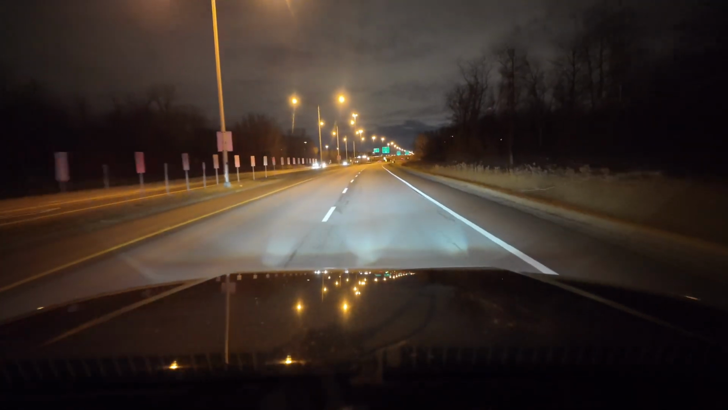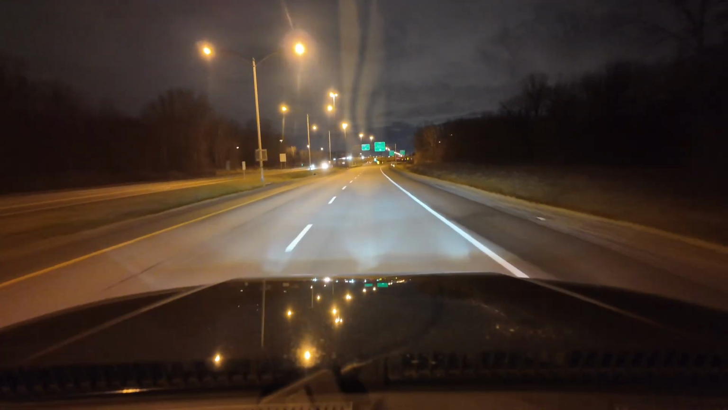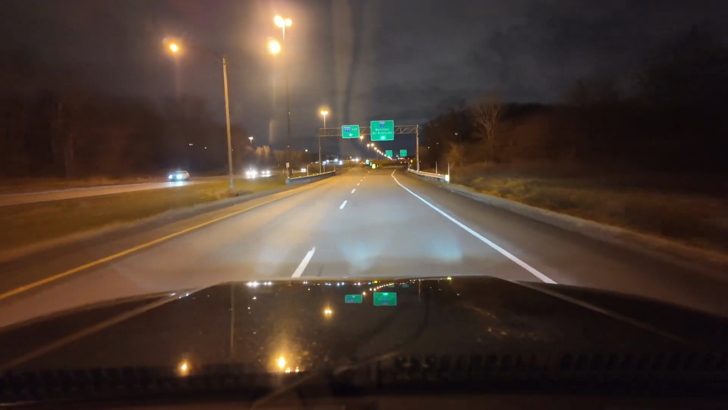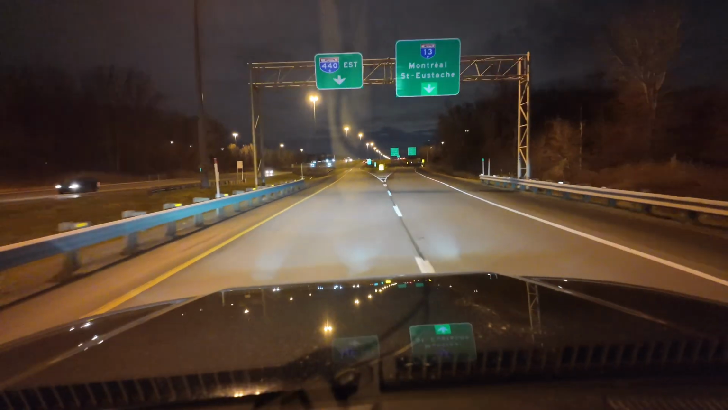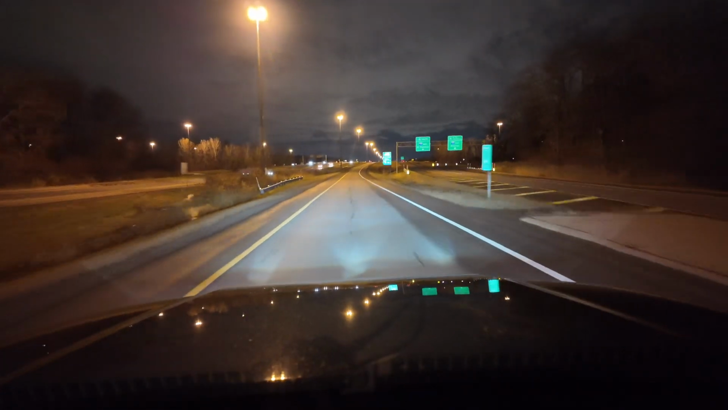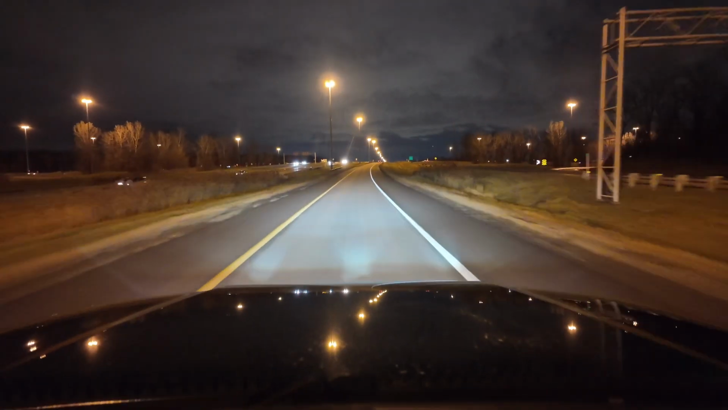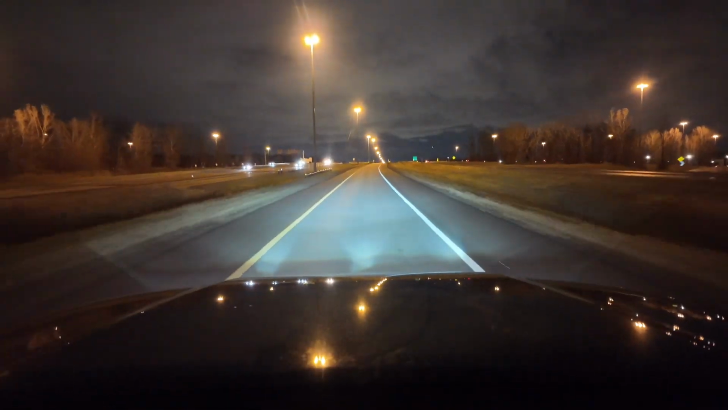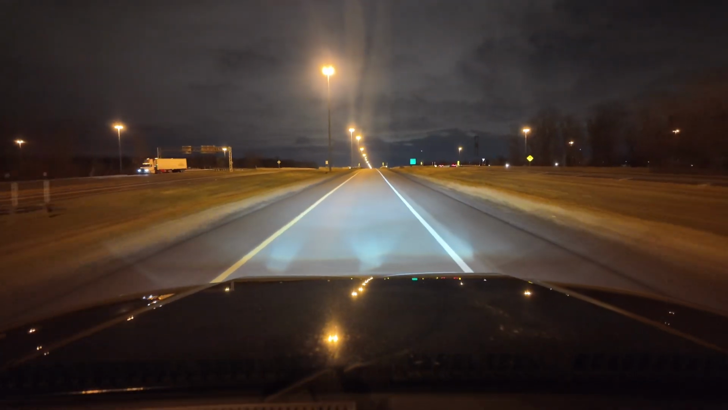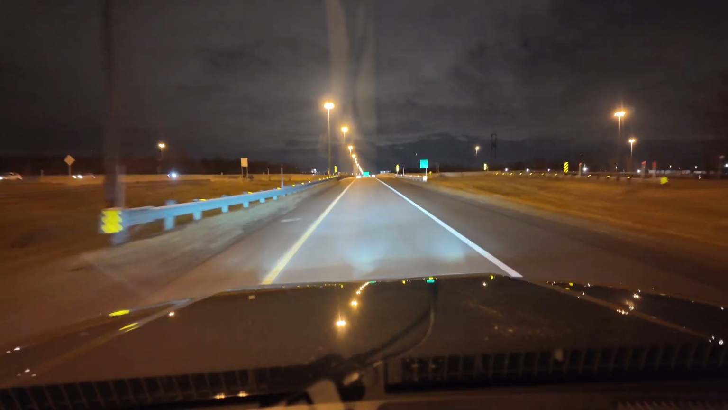So we're on the highway, guys, right now, and even it rained today, so my headlights are a bit foggy. Not foggy, but meaning dirty. So basically I'm showing you probably 95% of the beams, but you got the point. I delivered the right message. It's insanely bright light. This is on the highway. Those are the high beams, low beams, high beams, low beams.